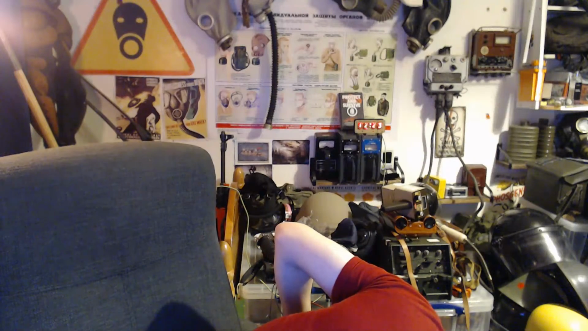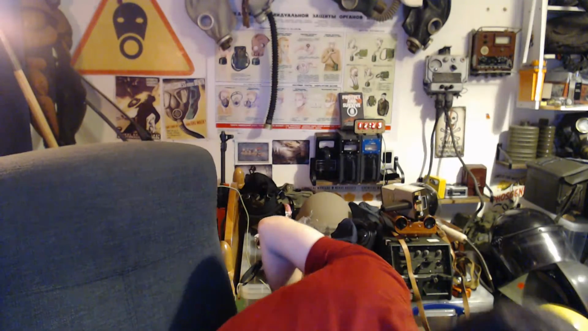But the annoying thing about the Cyclops is a lot of people buy them simply to cannibalize the camera lens from them, because the camera lens that comes with them is worth a lot more than the night vision. So a lot of photographers buy them to just take the camera lens off and then resell the night vision.